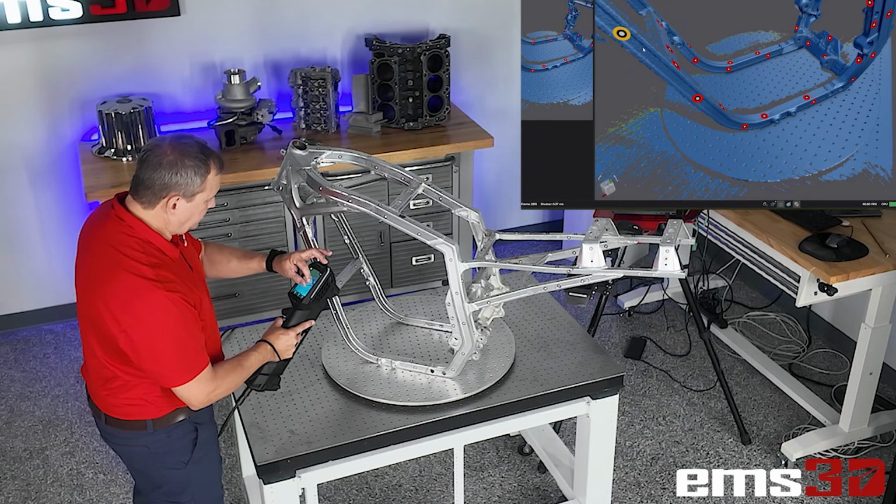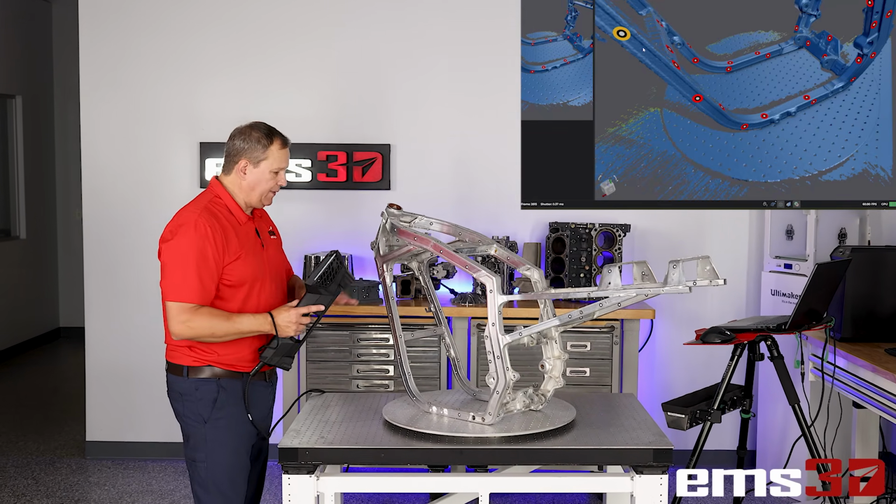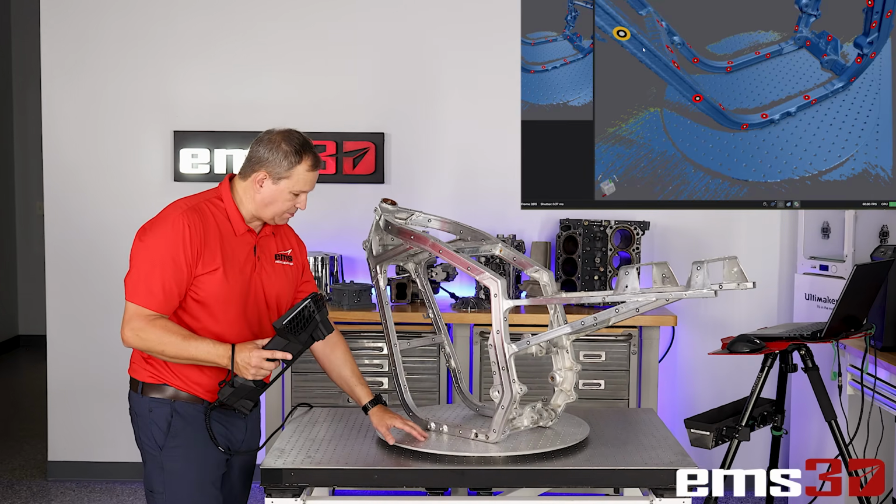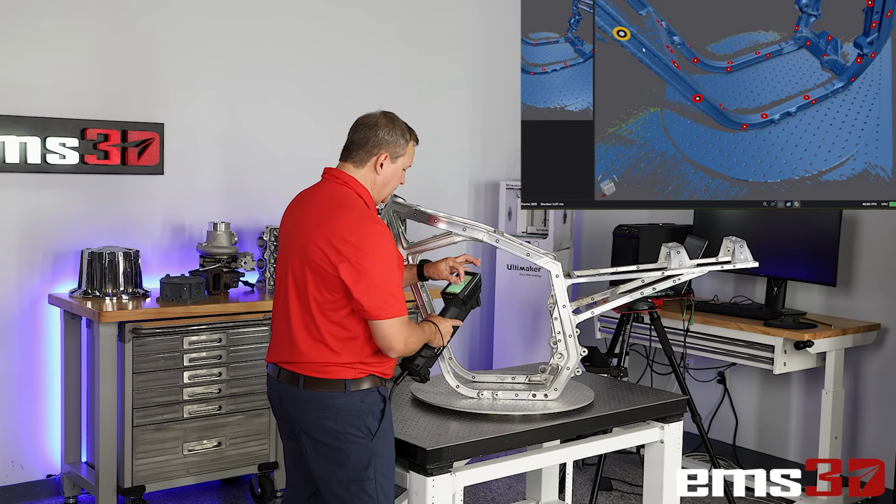Now, I've got it scanned up, and one of the things in the Creaform software is called clipping planes, and that allows you to get rid of data you don't need. Typically, it's going to be a table. In this case, maybe the rotary table. I don't want all that data, but it's in my file here, and it's just unneeded data.